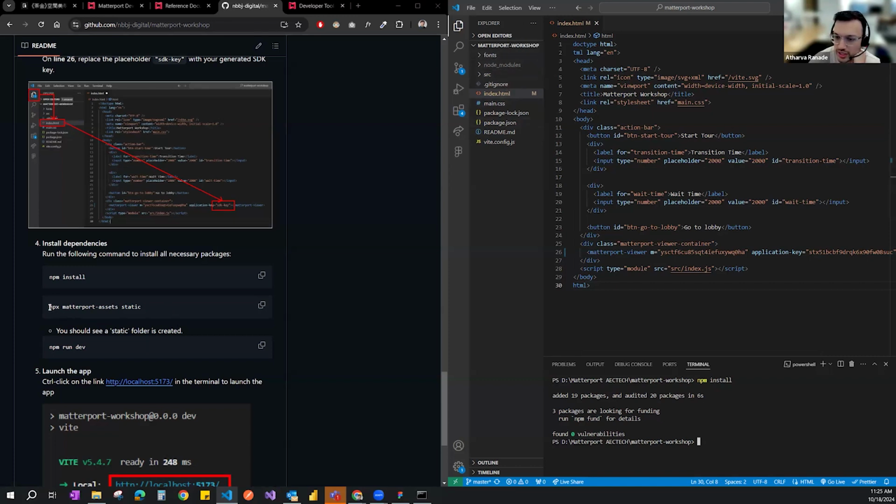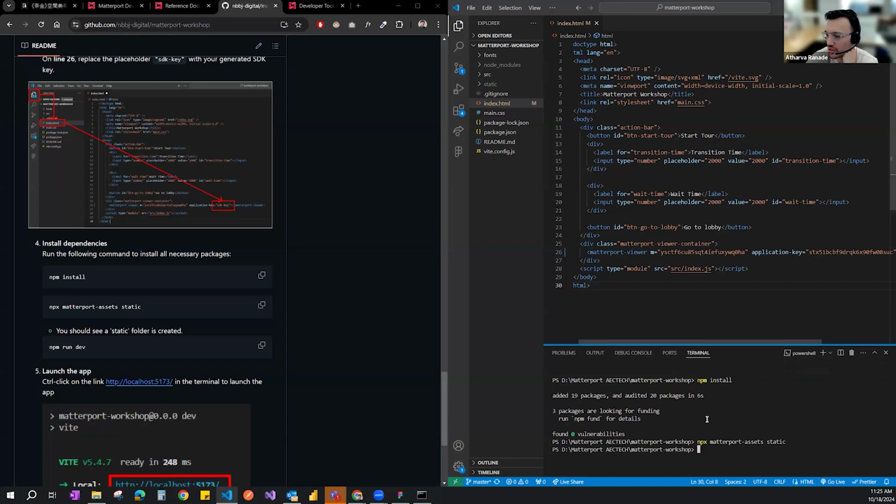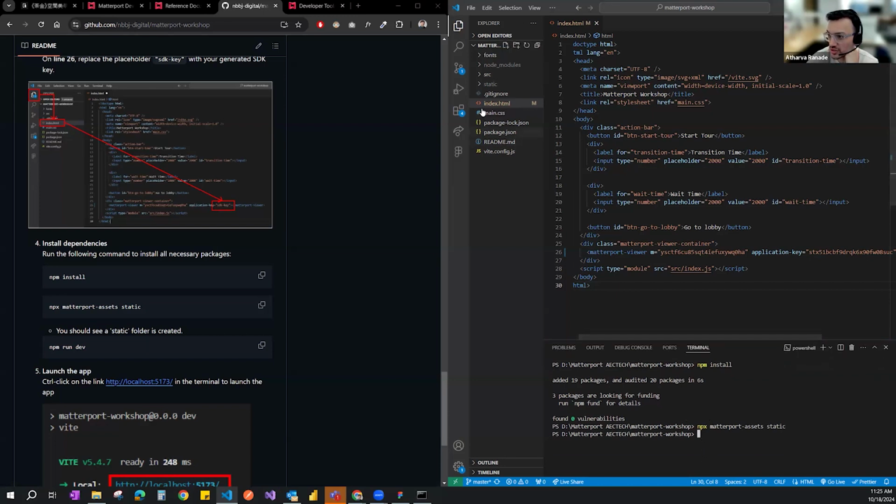Step 2 is to do npx matterport assets static, and what that is, we're getting all the Matterport assets. So that would be the second command to run. And with that, you wouldn't see any change in your terminal, but you'll notice that there's a static folder created in your folder directory.